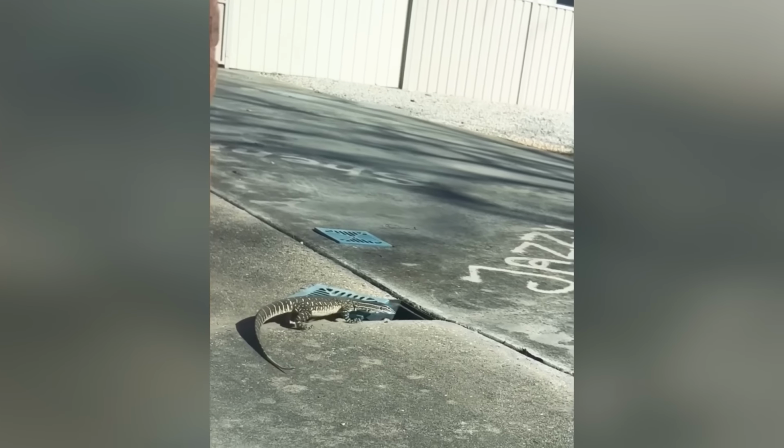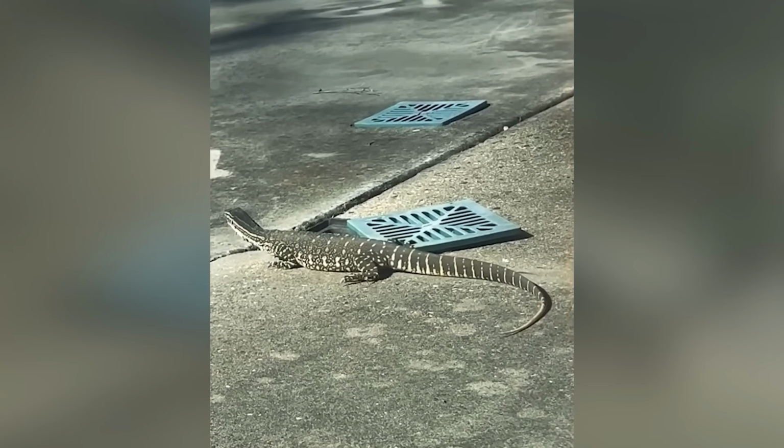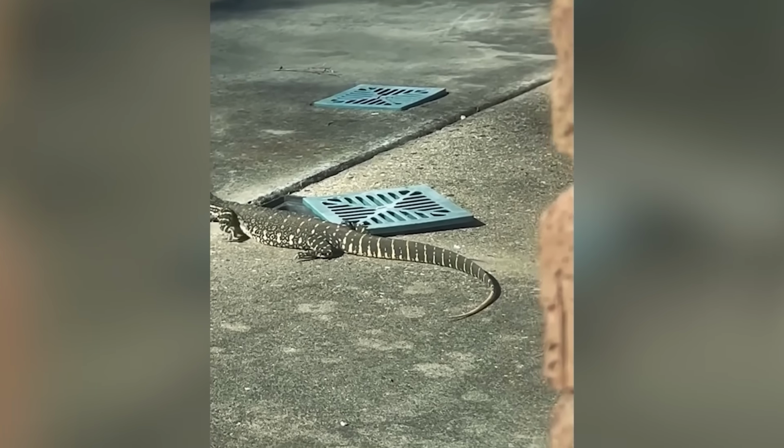A tunnel in the earth nearby was open, seemingly inviting the lizard to escape, but it refused to budge, as if determined to claim the yard as its own.